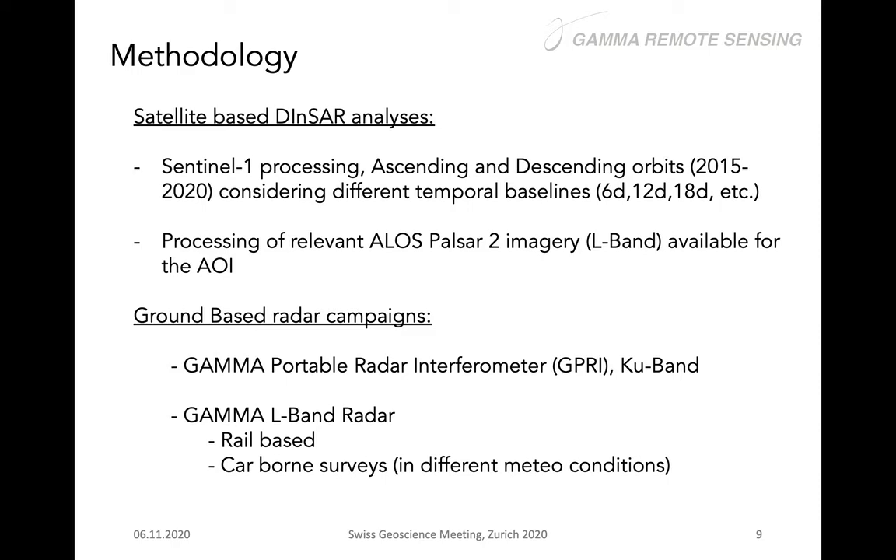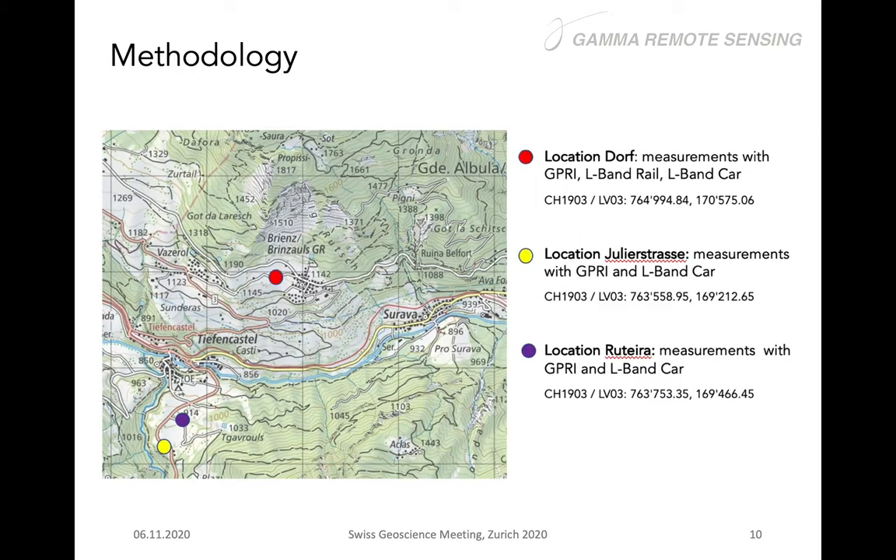This second part I will not talk too much about, because the following presentation from my colleague Othmar Frey will give you more details about the car-borne surveys and also on the instruments. I will show just a few results about that. So you see here the location of the ground-based surveys. We basically had a campaign in the village, close by, and all the radar that was already installed there, to have a good comparison with these results.